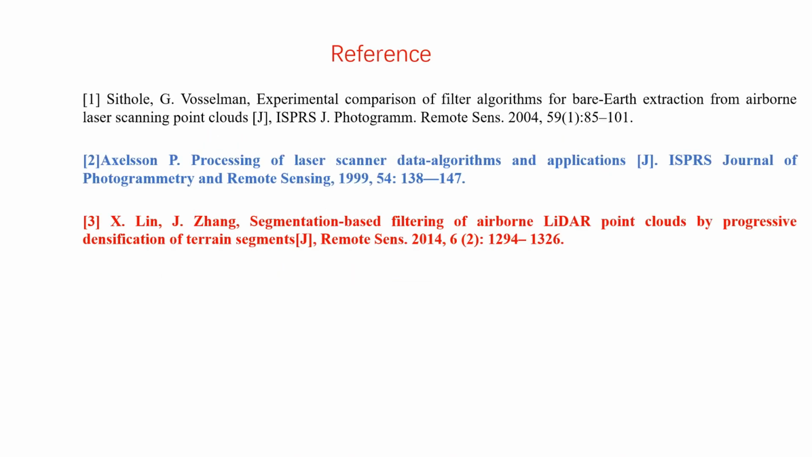Of course, we have referenced a lot of articles in the making of this video. These three articles are more representative. For those who are interested, you can focus on reading these articles, especially the second and third articles. The two filtering methods involved in this lecture are described in detail.